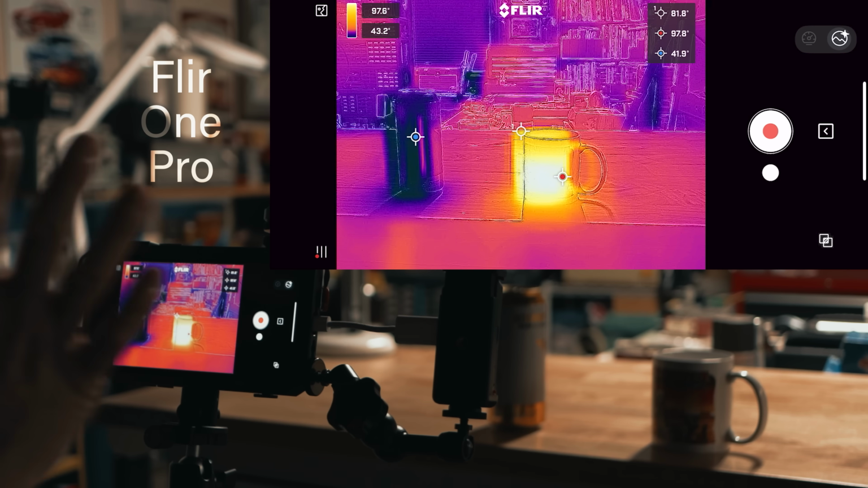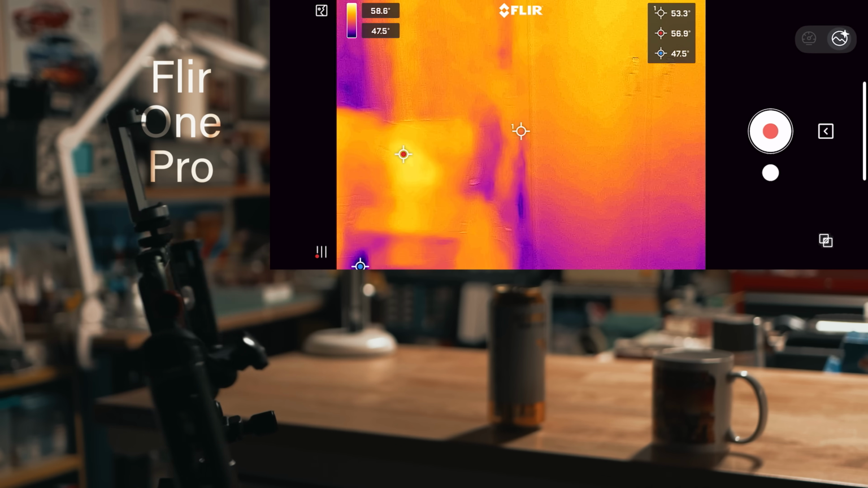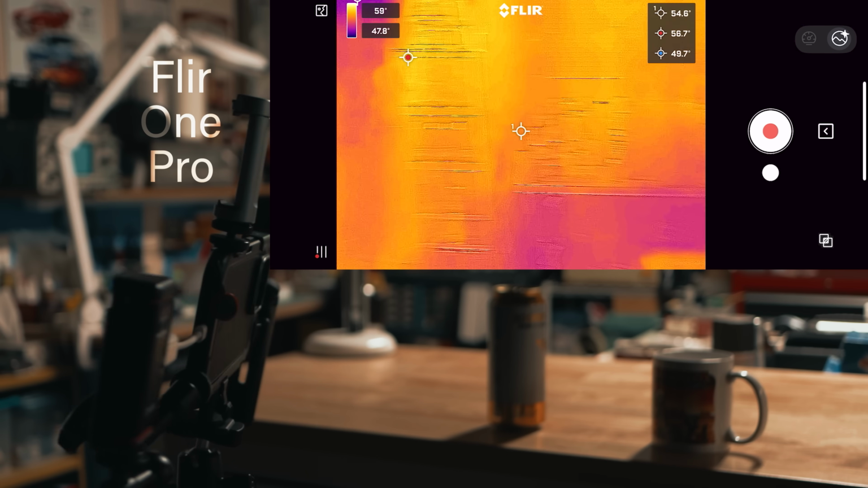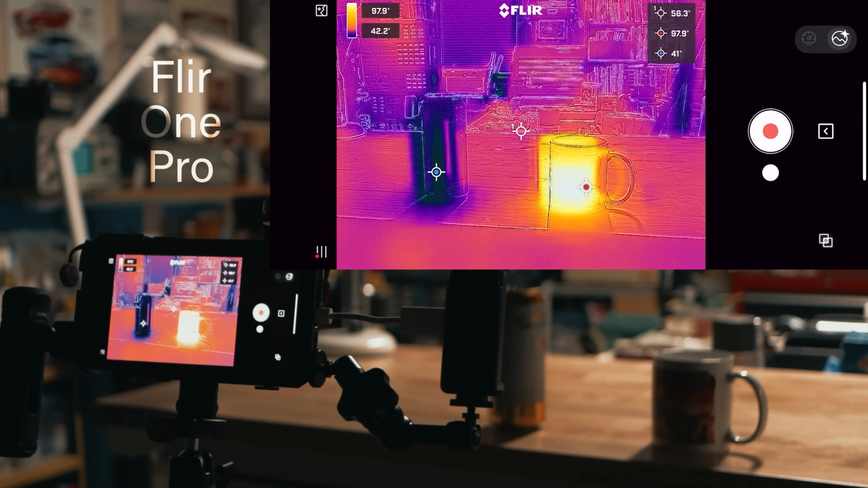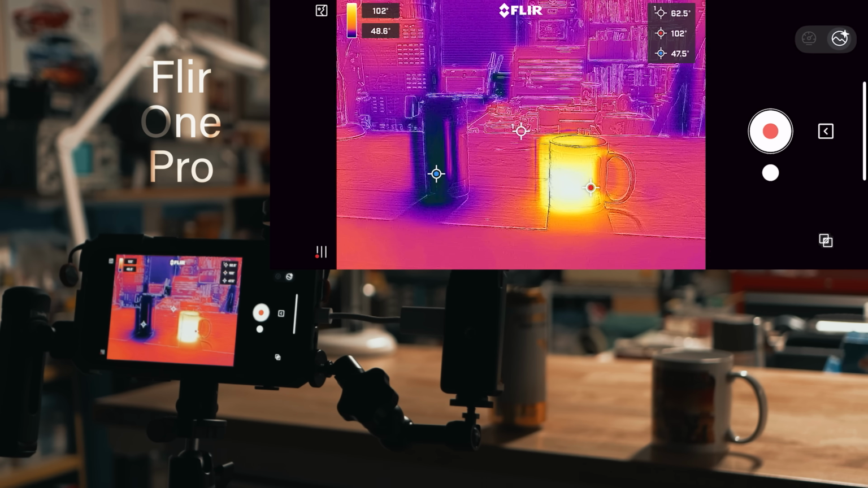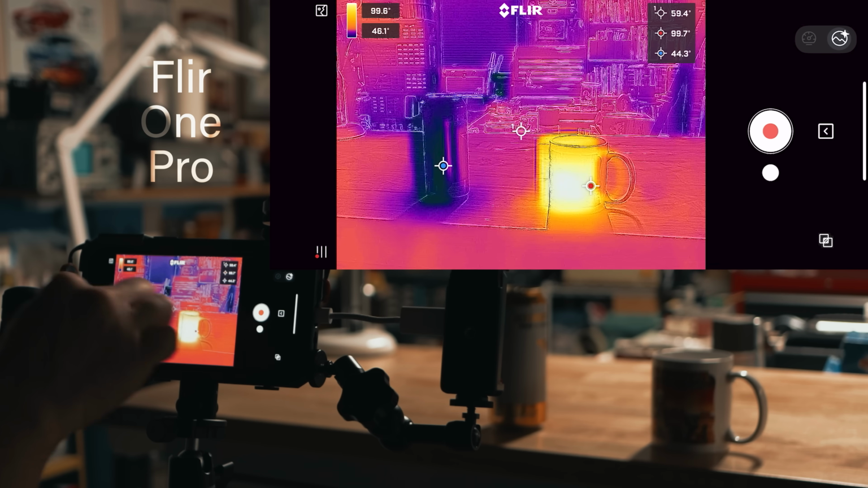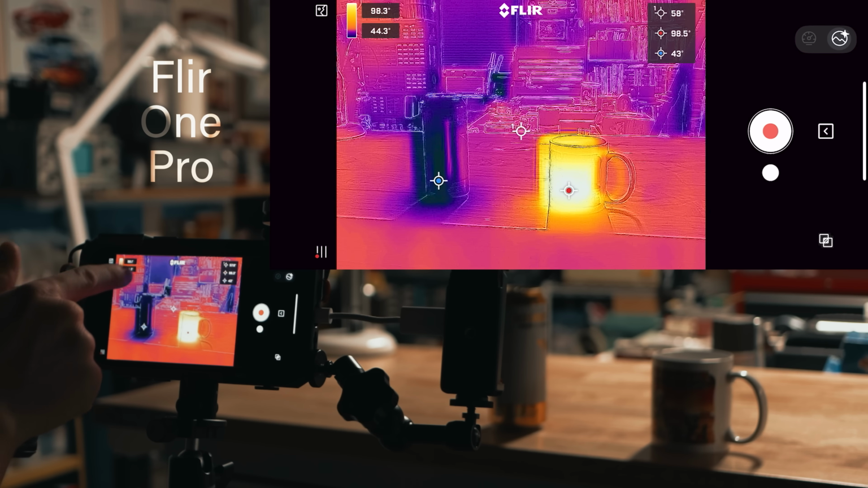Okay, next let's go through each of the apps, and this is the Flir One Pro. I had to rig it up on this crazy contraption because the new iPhones are USB-C. This had a lightning connector. However, there is an adapter that I was able to get, but it's kind of a pain. And I just have a hot drink and a cold drink set up so you can kind of see the temperature difference. And you can see Flir has the points already set up, and it has a scale from coldest to hottest. You can see the coldest is like 44, hottest is 98.